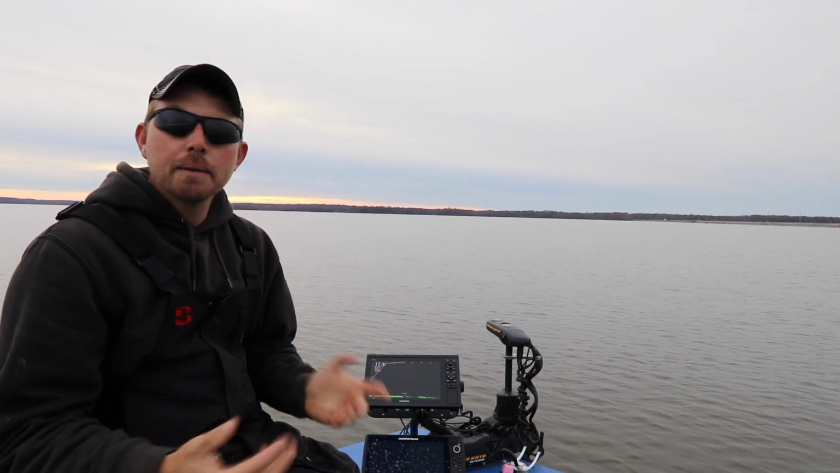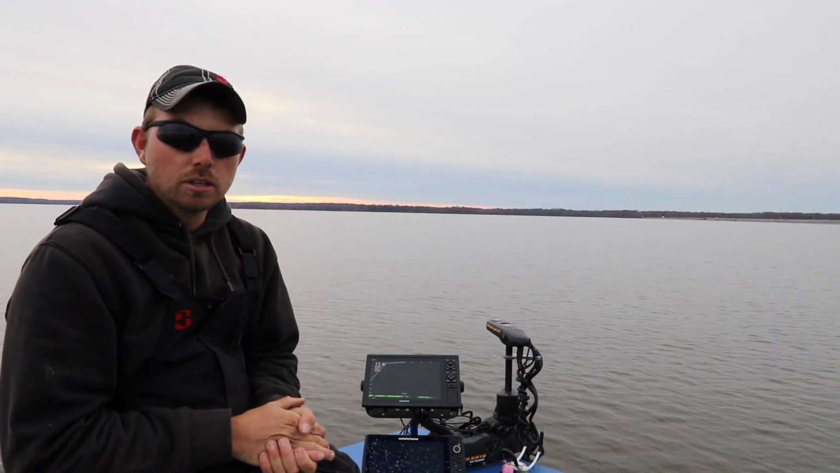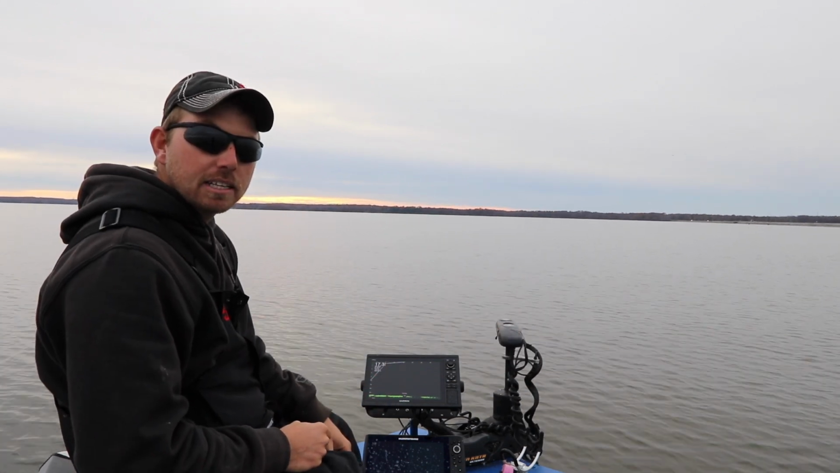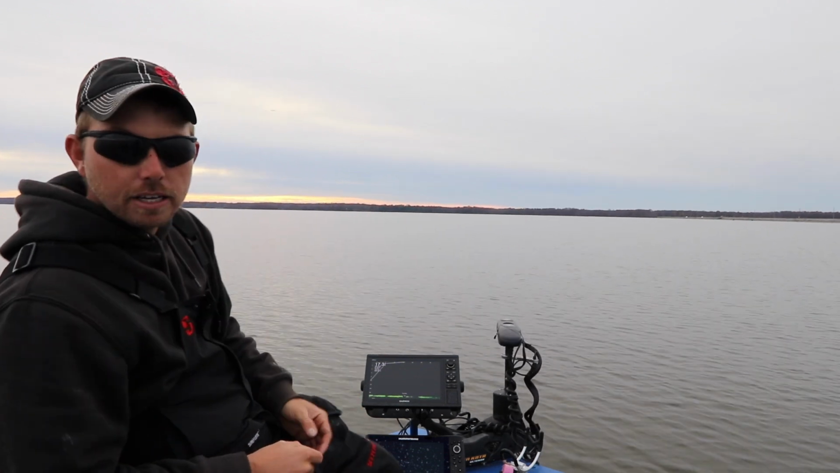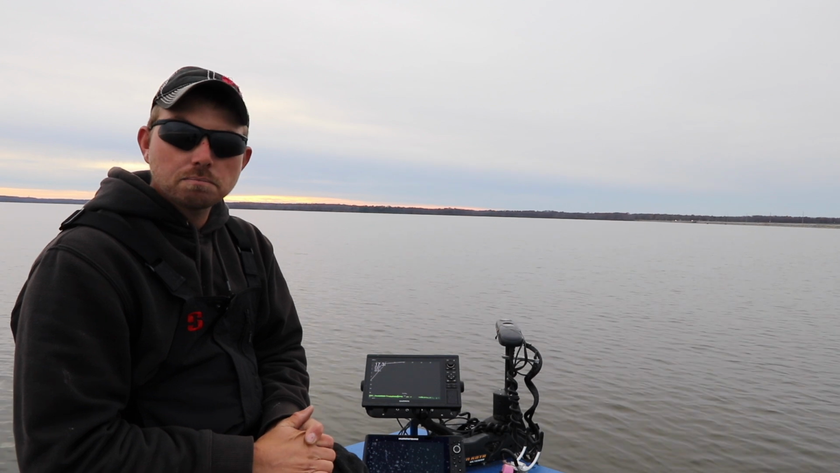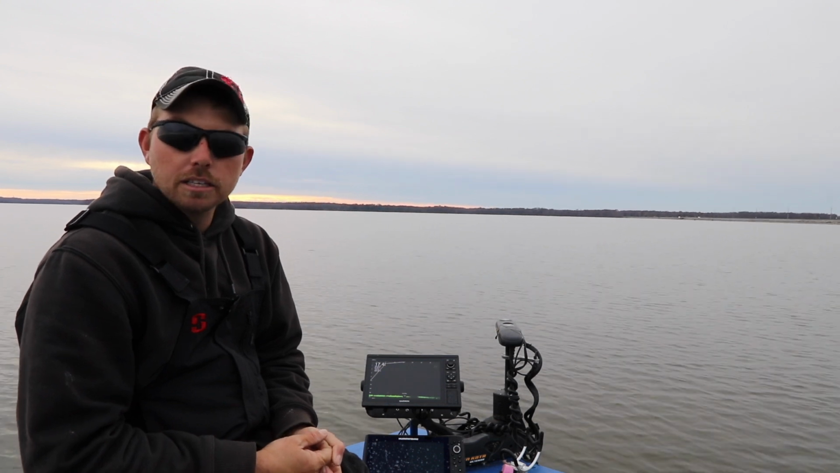As well as, in my personal opinion, having the transducer on the trolling motor makes Livescope much more versatile rather than having it on a separate pole. You can see the head of the unit up there moving, and basically what that's doing is moving that transducer wherever that trolling motor head's pointed. So it basically turns it into a remote controlled transducer.